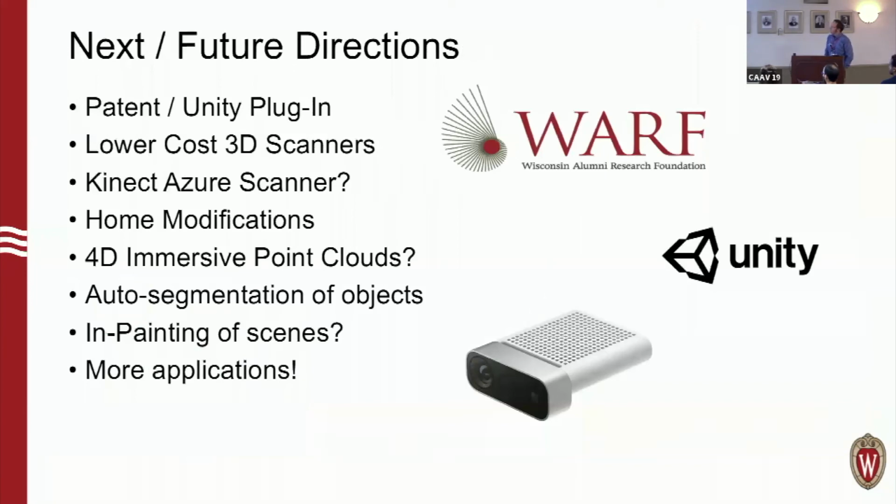So some next and future directions. The rendering technology was patented through Wisconsin Alumni Research Foundation, which is like the technology transfer group at University of Wisconsin-Madison. If you're curious, you can look them up. They became famous because they patented warfarin, which is a drug, back in the 60s, and that patent ended up creating a pretty hefty sum of money for them. So they still exist in this area, and they seek to promote technology, bringing it from the research end of things to market.